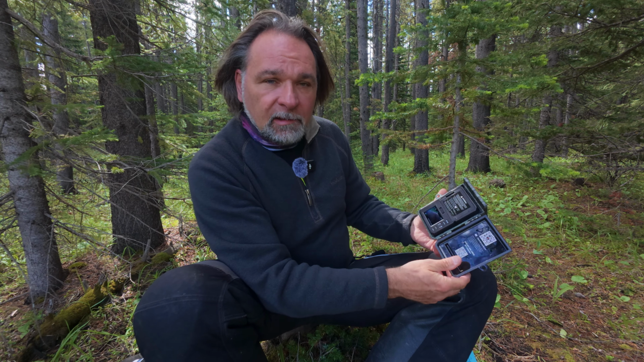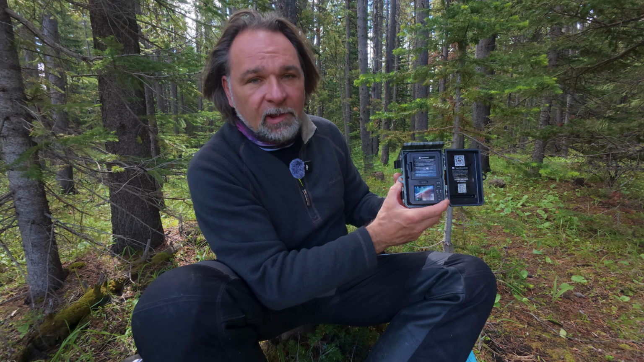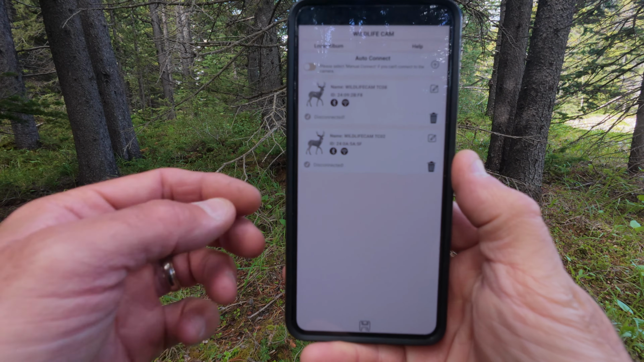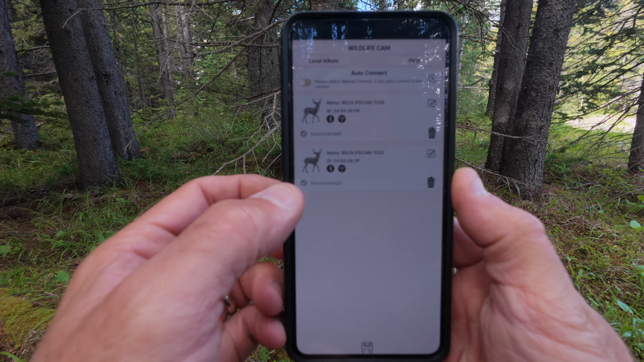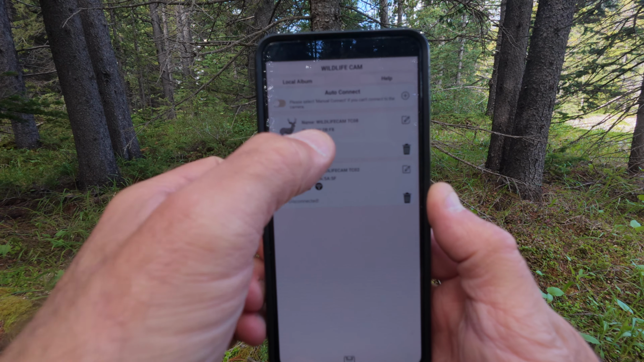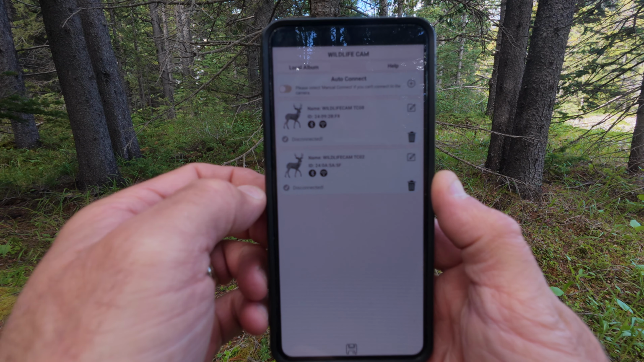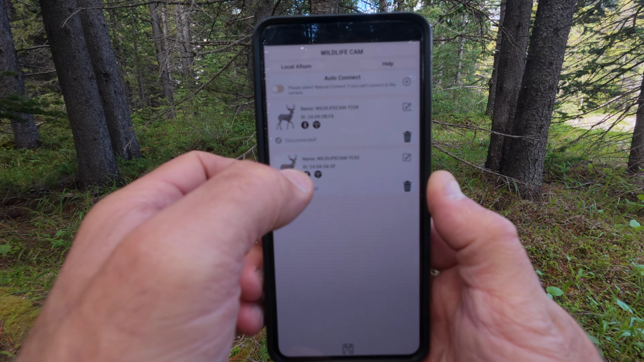I will connect the camera to the app and I'll show you all the features and all the settings that I have on this camera. Alright, I'll try to make it as visible as possible, and we'll go over the features. So as you see, I already have two cameras here. I named one Wildcam TC08 and the other one Wildcam TC02. They're both made by Voopeak.